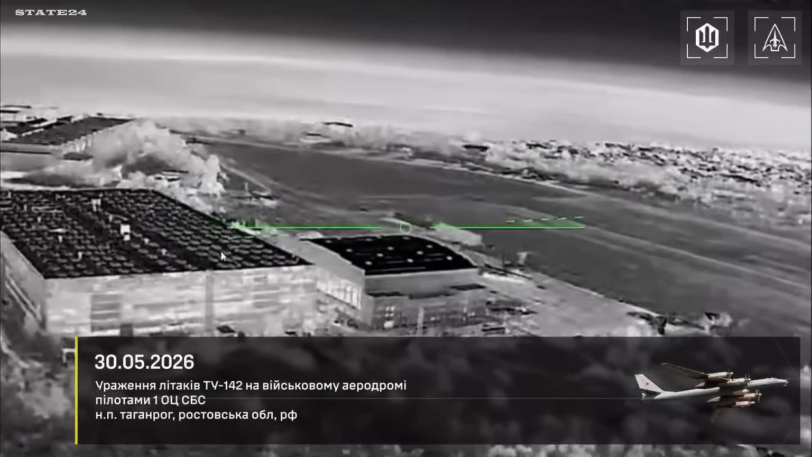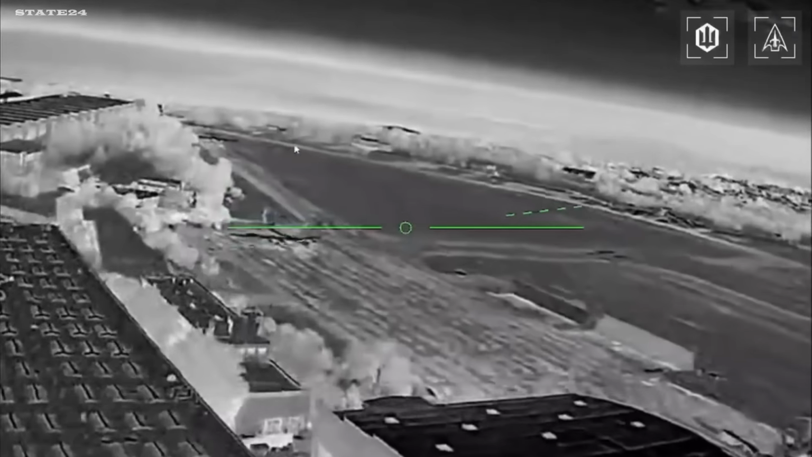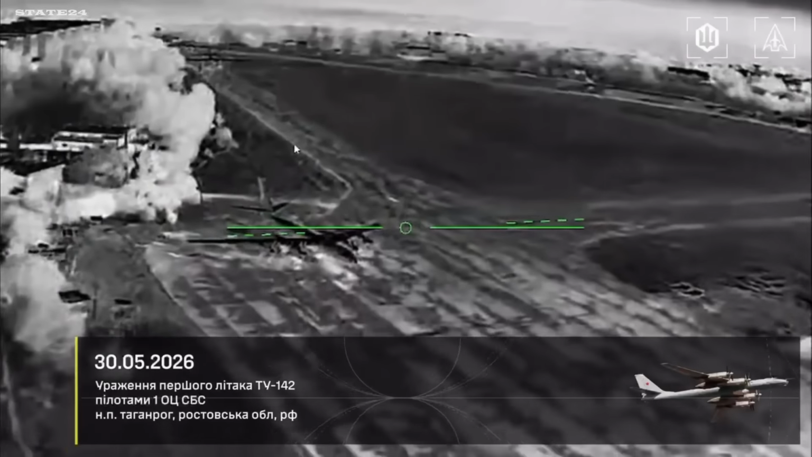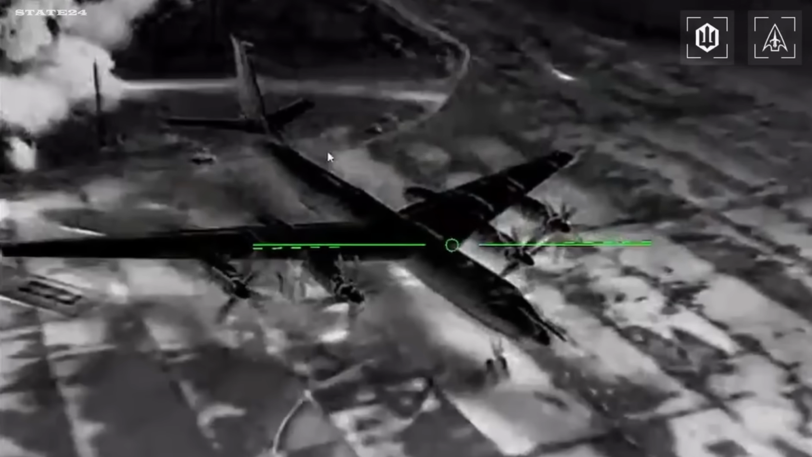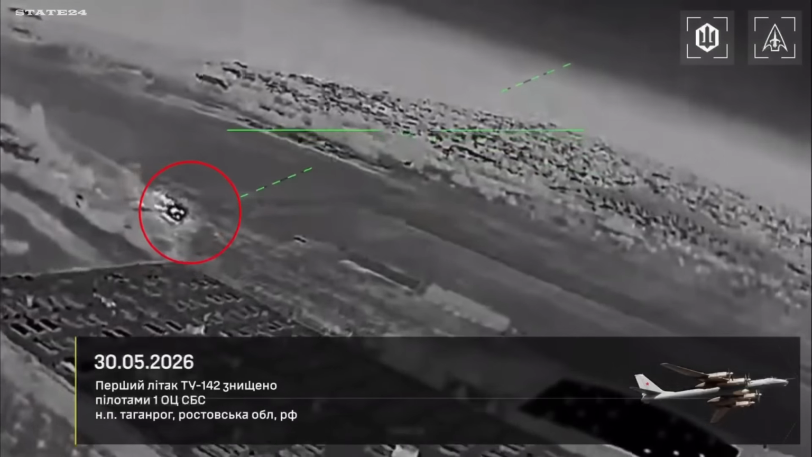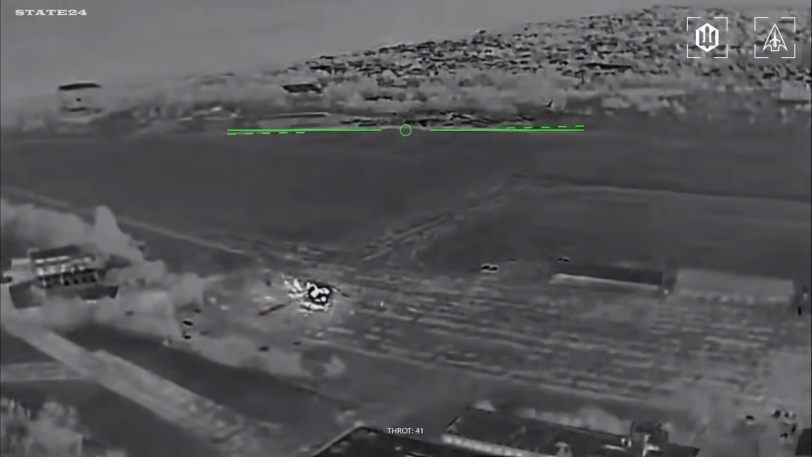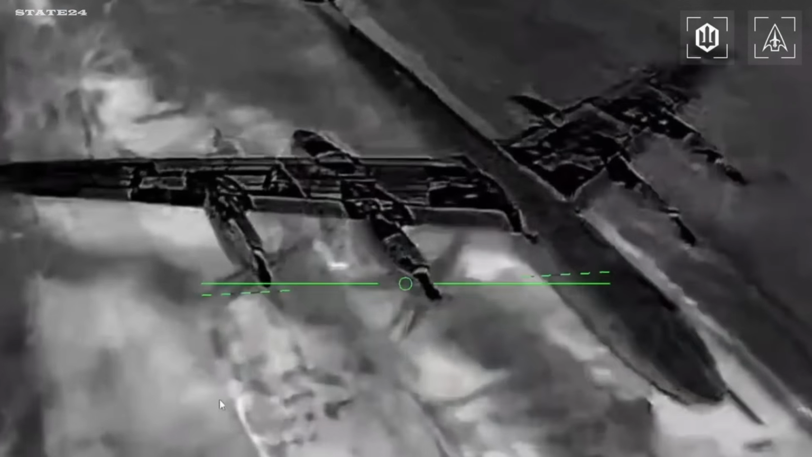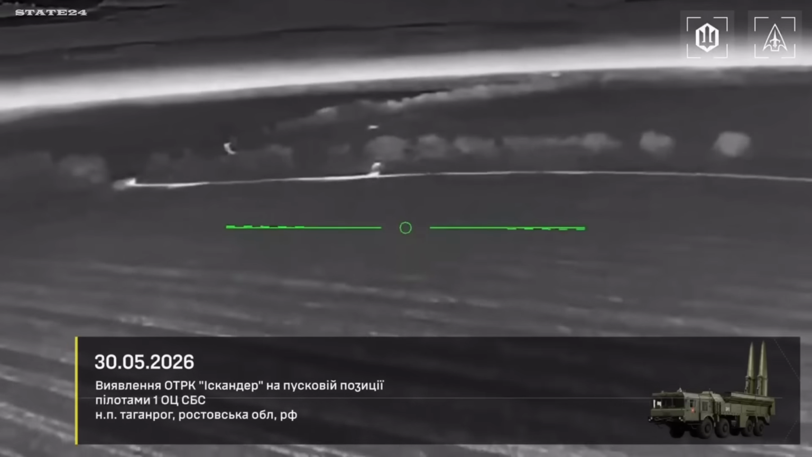Taganrog Military Airfield, inside Russia. 2 Tu-142 long-range maritime patrol aircraft destroyed on the ground. And an Iskander ballistic missile system taken out at its launch position. The Tu-142 is a strategic-grade aircraft built on the Tu-95 bomber platform, used for anti-submarine warfare and long-range maritime surveillance.